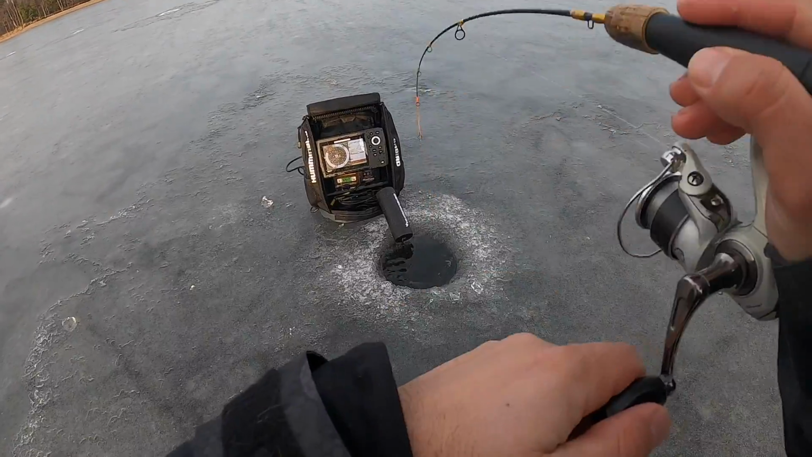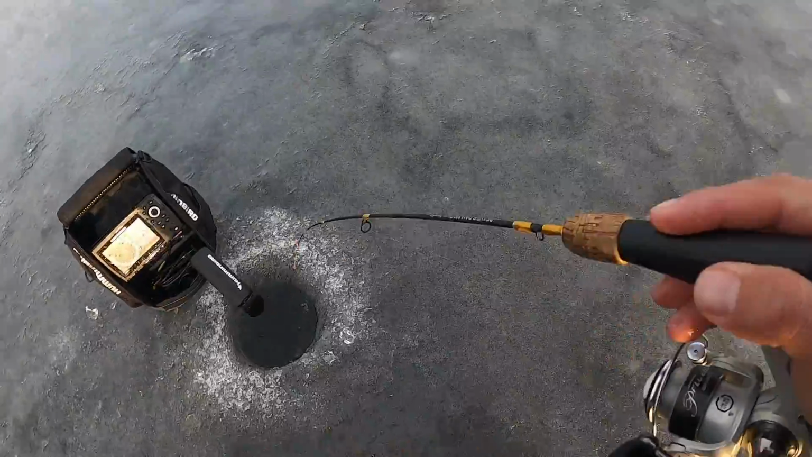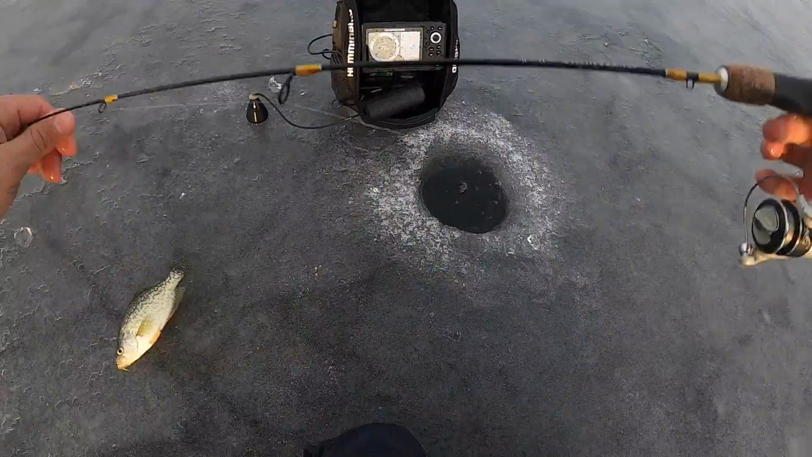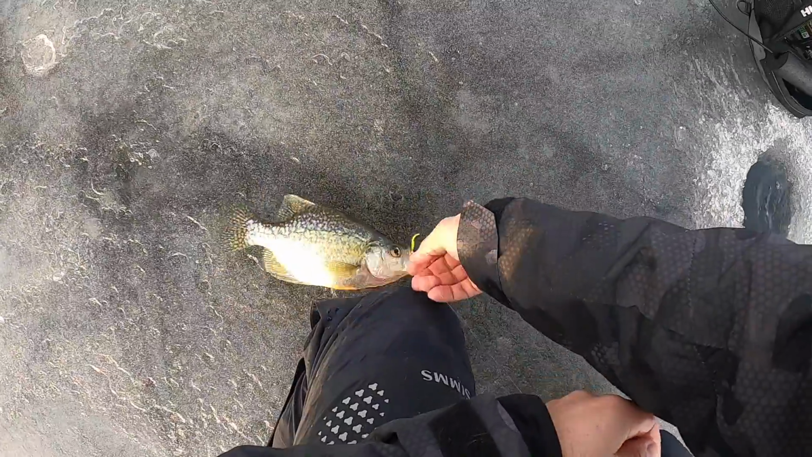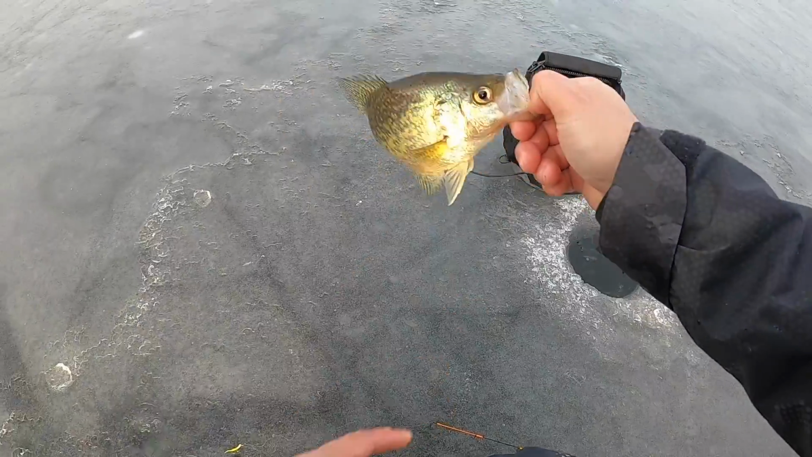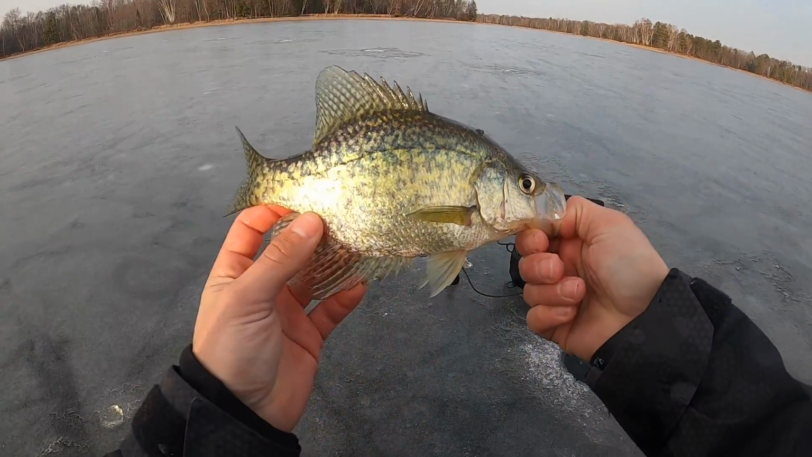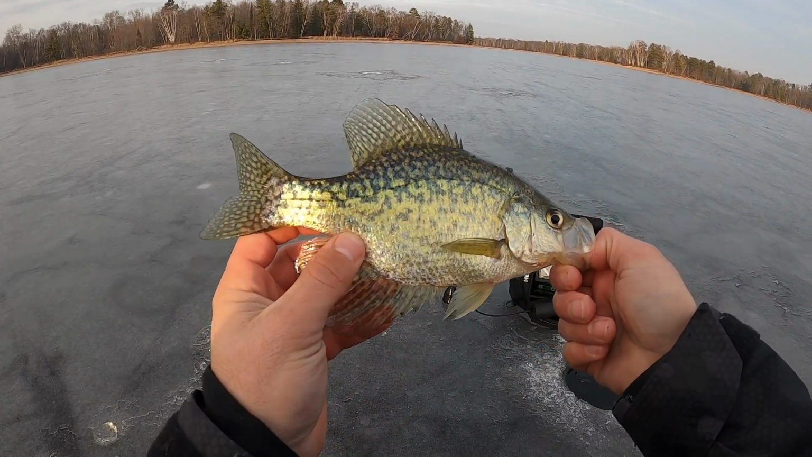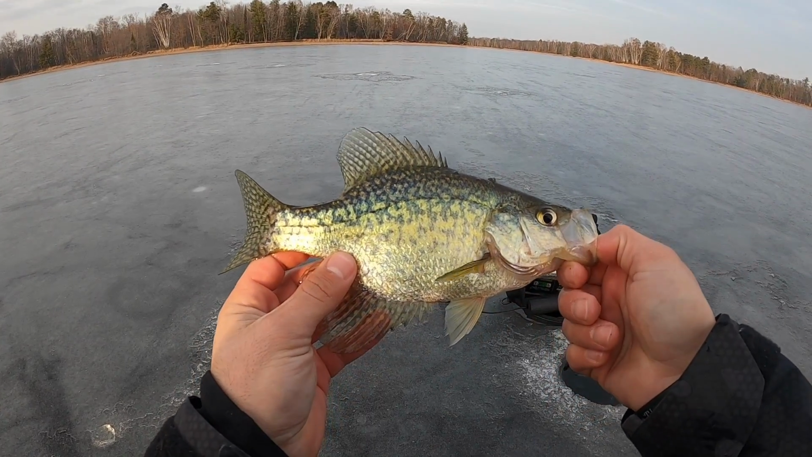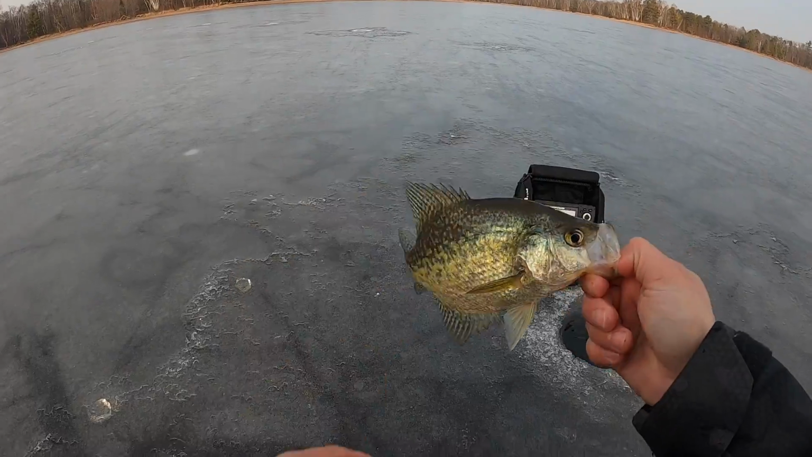Got him. Oh gosh, I'm just tangled. Super nice one. There we go. I don't know what it is about this hole, but this one's producing bigger fish. You'll notice that too, bouncing around. Just like in the summertime, some spots are consistently small, little 5-6 inch fish, and then you just hit some other schools that are active and 9-10 inches.